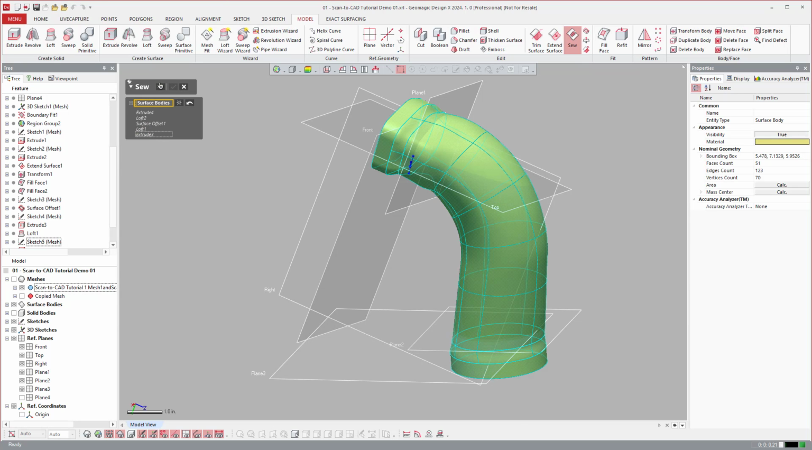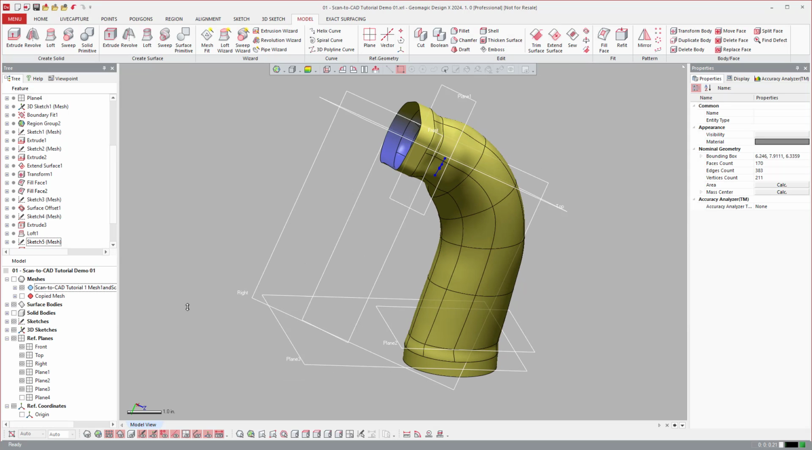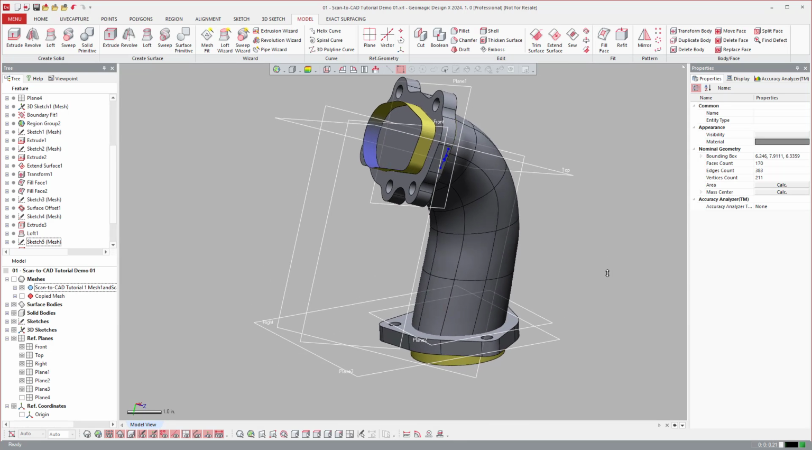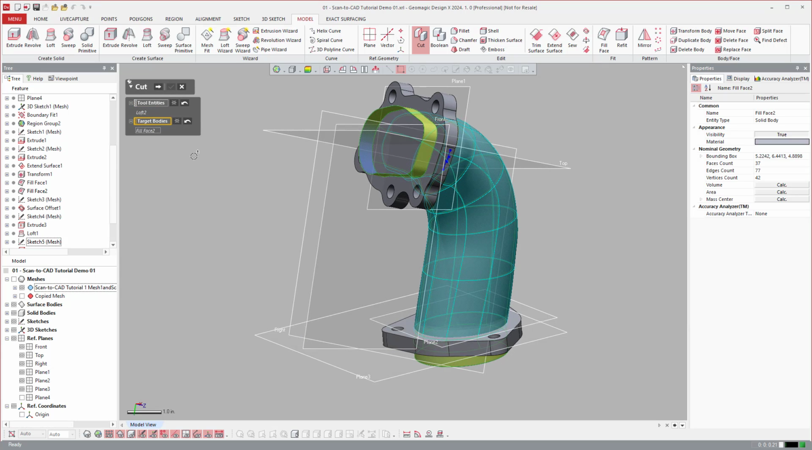There we go. Sew them together. So now they're all one surface network. Turn on that solid. Do a cut. So you could cap them and then Boolean, but it's the same sort of scenario.